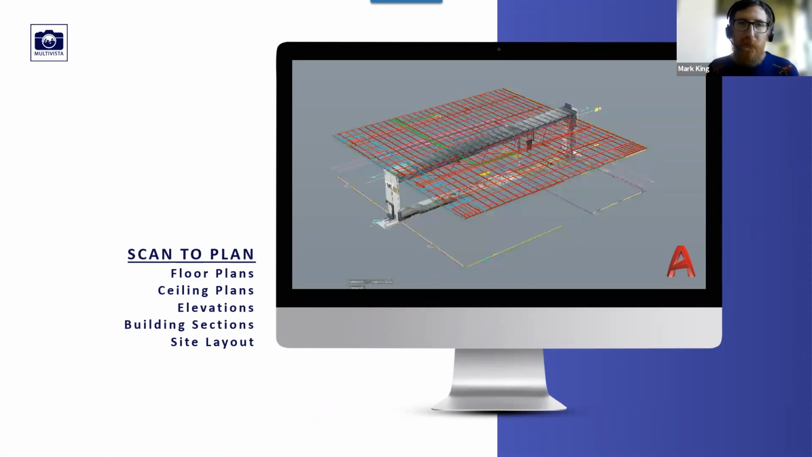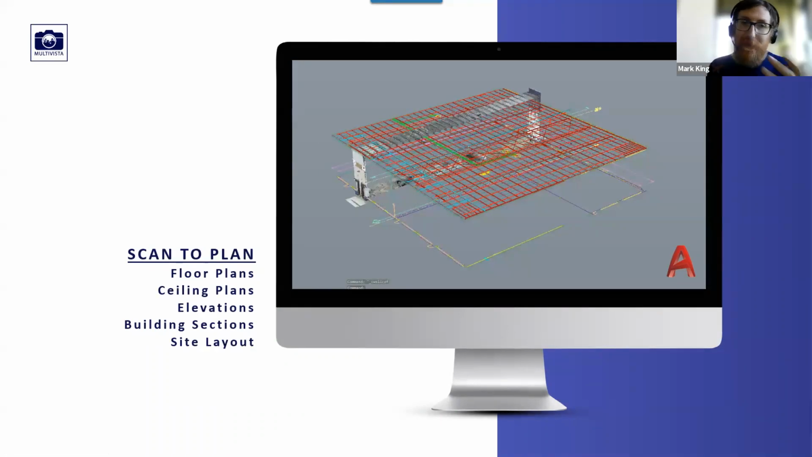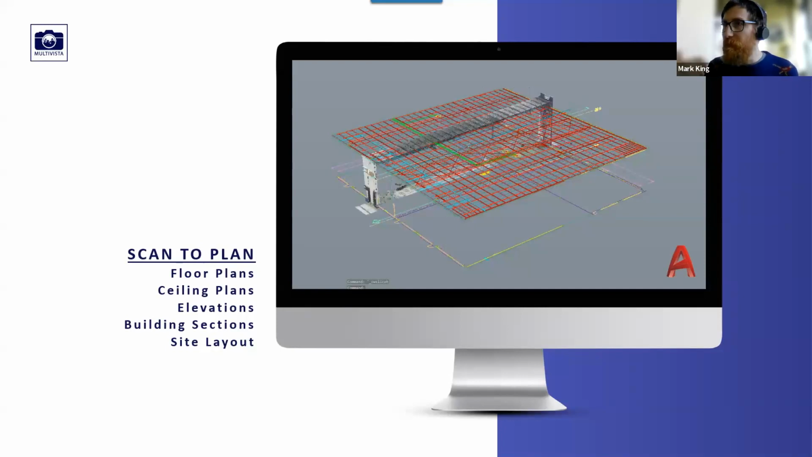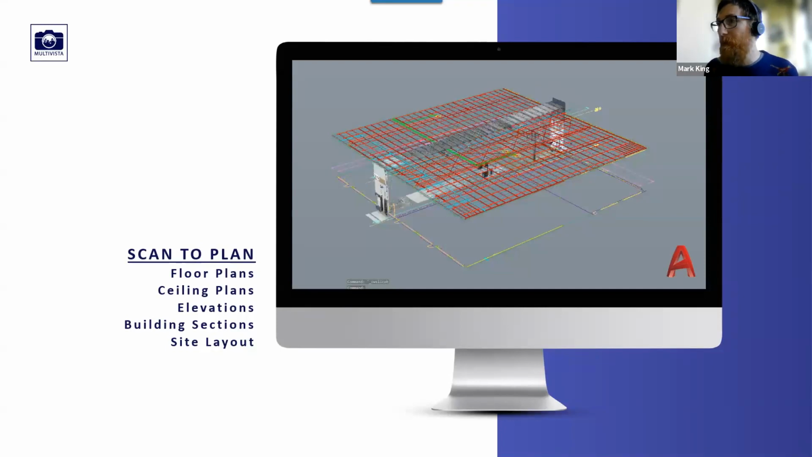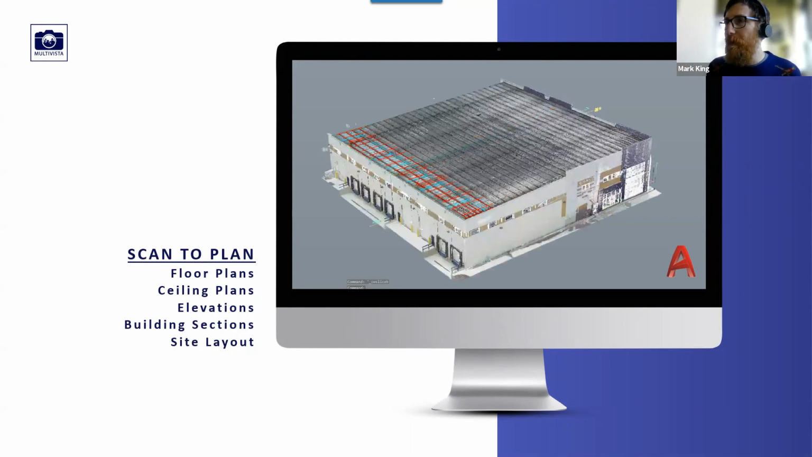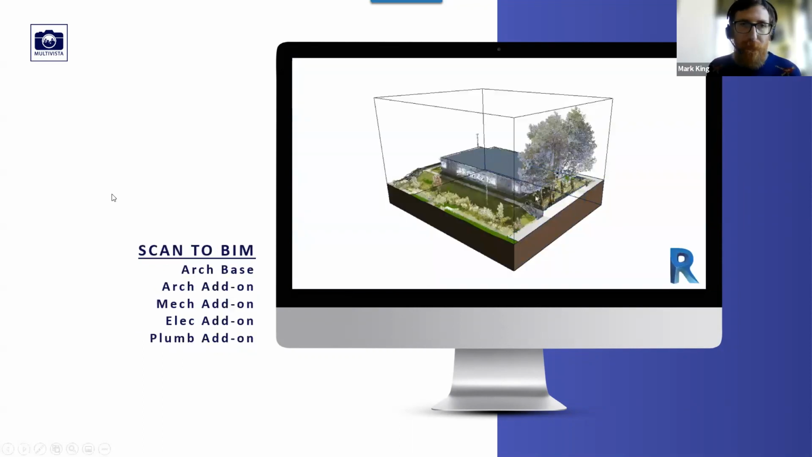In terms of scan to plan, lots of different options, but effectively, as I said, the point cloud is a great tool to be able to create drawings from. So in this case, floor plans, ceiling plans, elevations, building sections, and site layouts. And we use it as a framework, and we essentially draw over the top, slice the data where we need to, and get the information we need. So, 2D CAD's typical deliverable and very common for architects and developers that we work with.